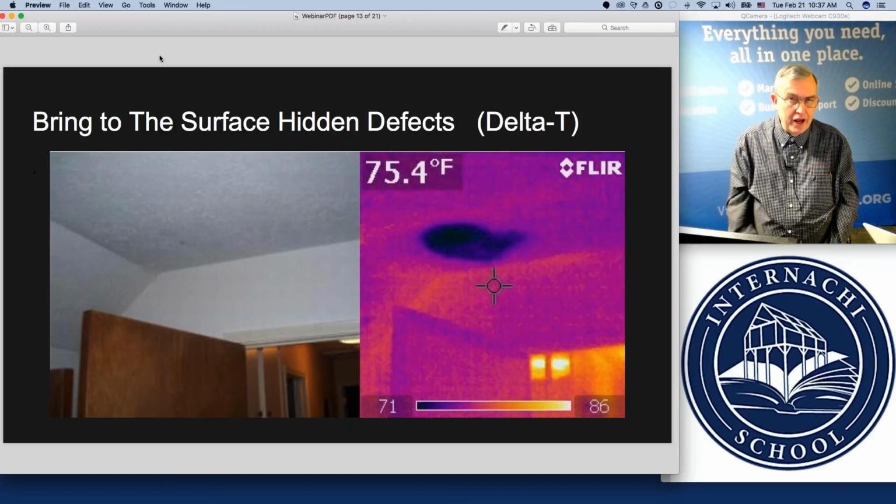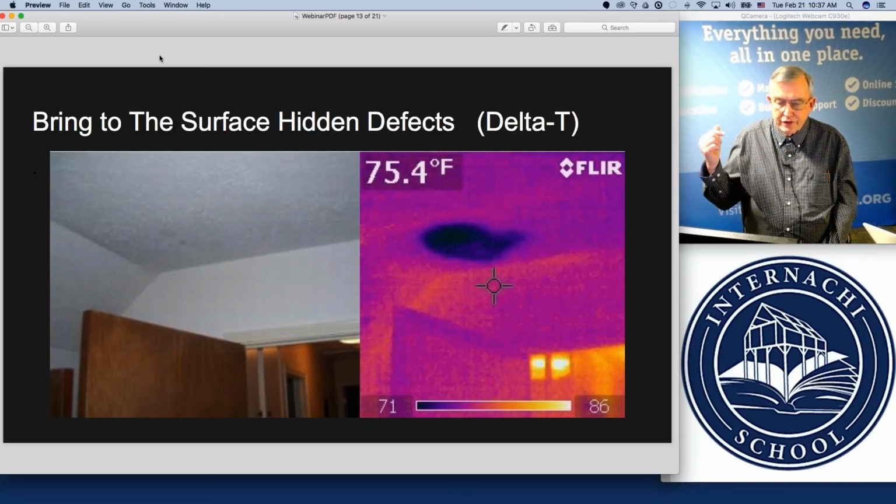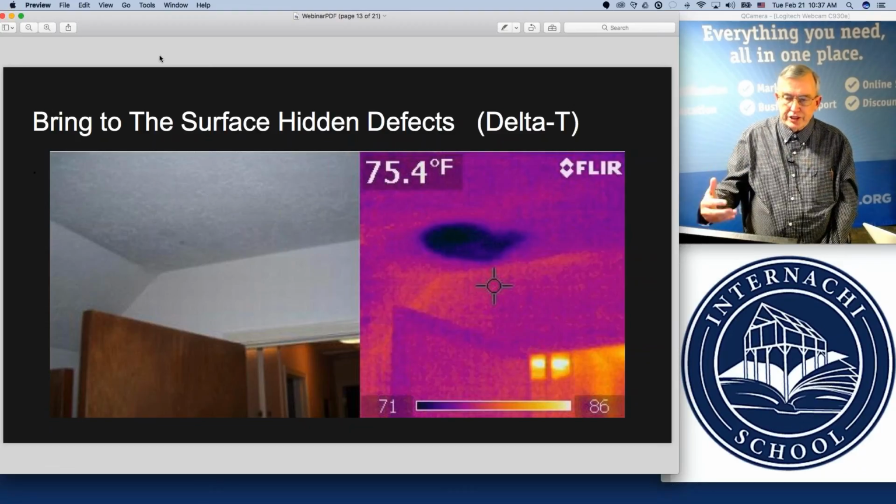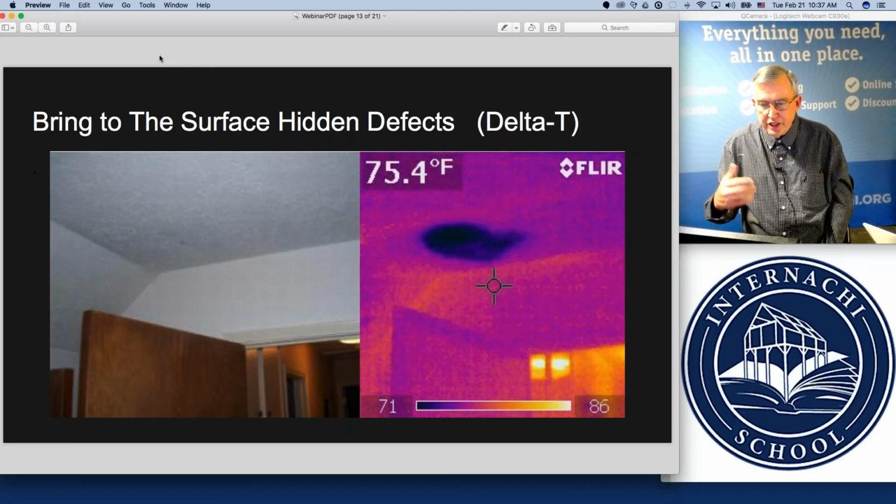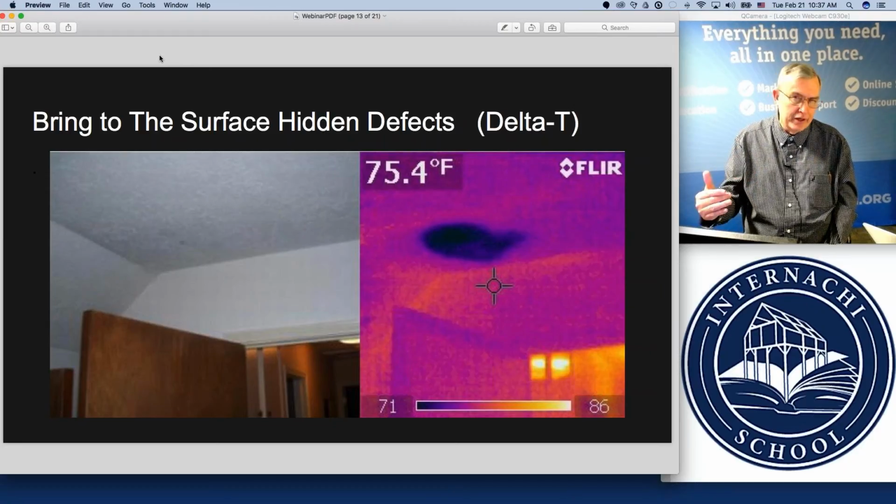When you turn on the air conditioner in the HVAC system, the cold spot or the moisture goes through evaporation because of the air conditioning function of evaporation. It also causes it to turn into a darker, cooler area.